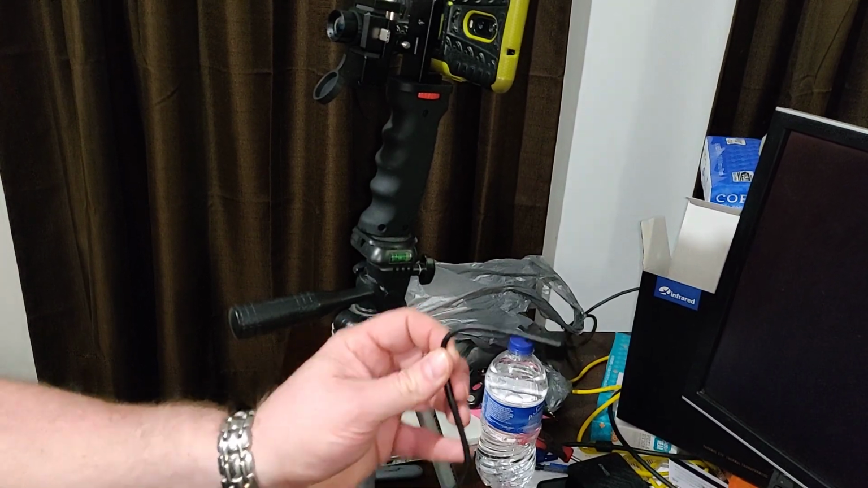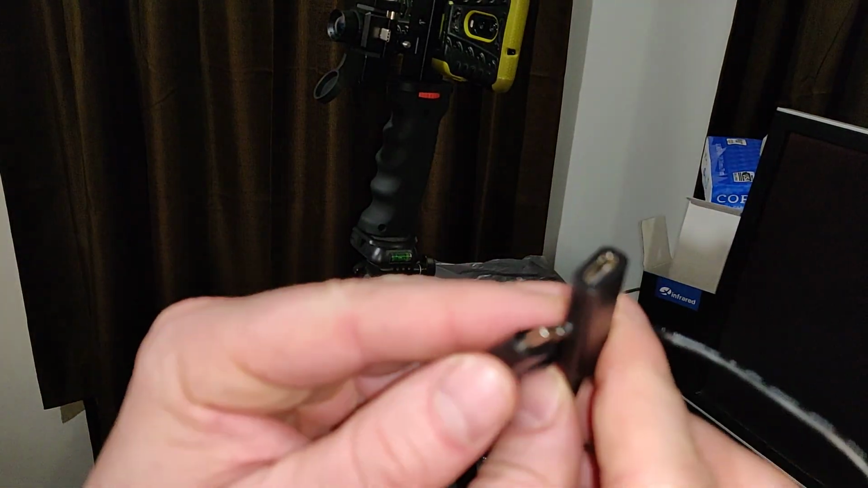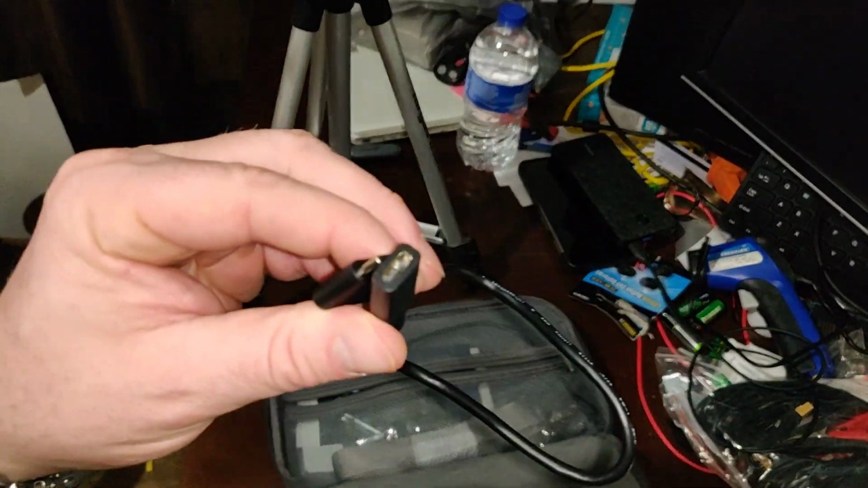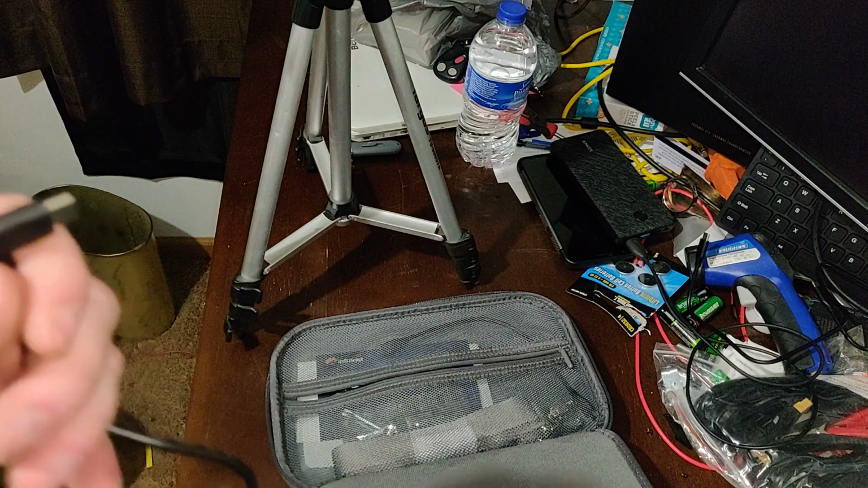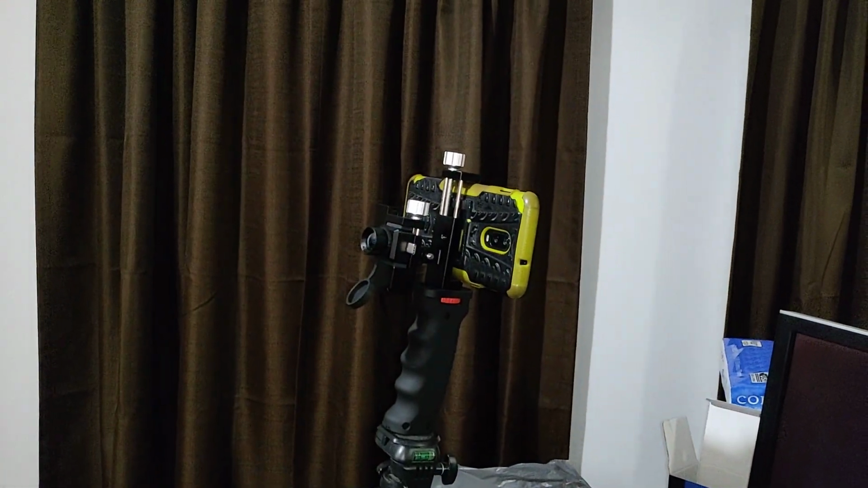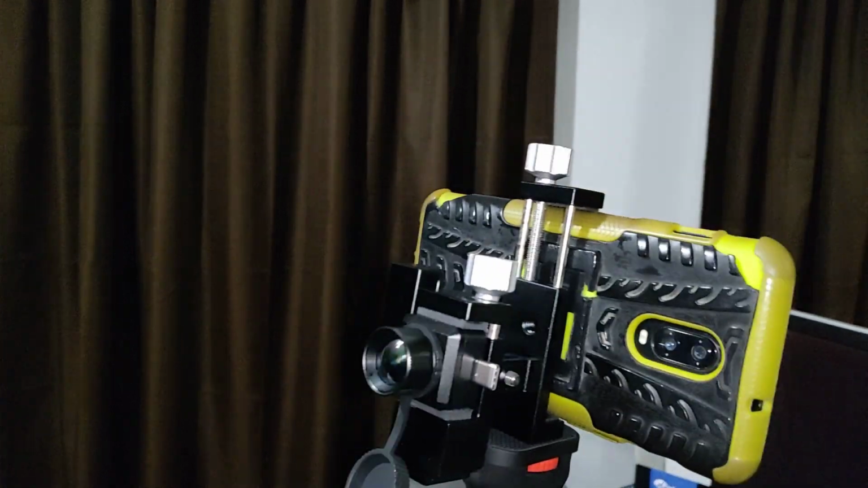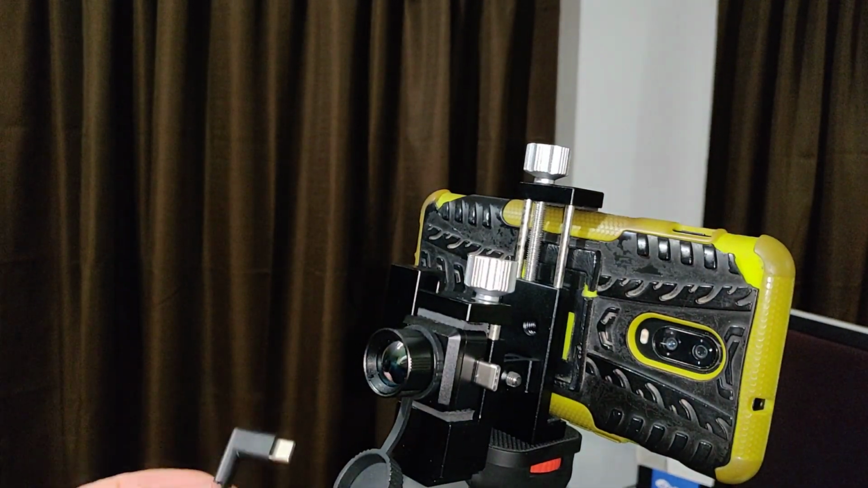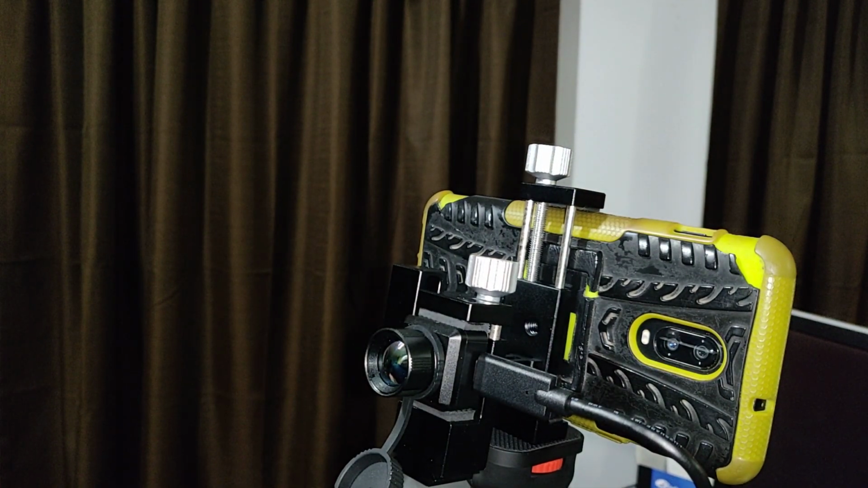As far as other things in the bag, here is a USB-C extension. So this will go to your camera, this will go to your phone. I'll go ahead and demonstrate that real quick. I plan on getting a much longer cable.